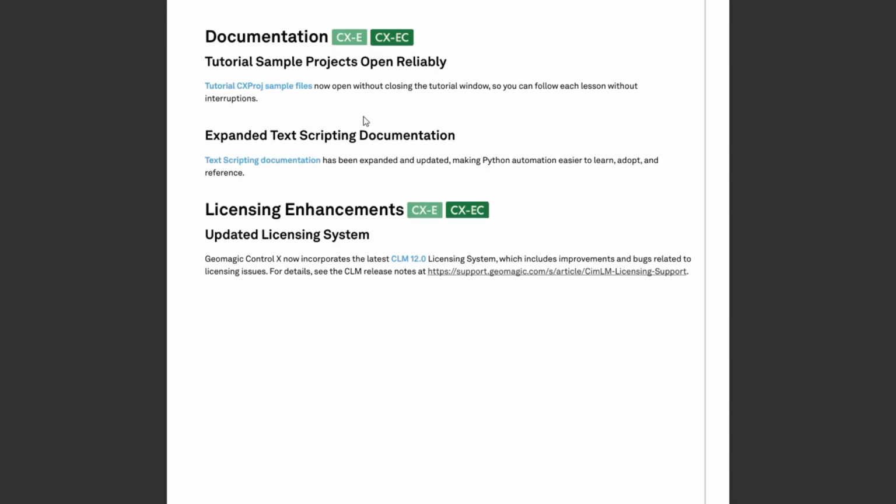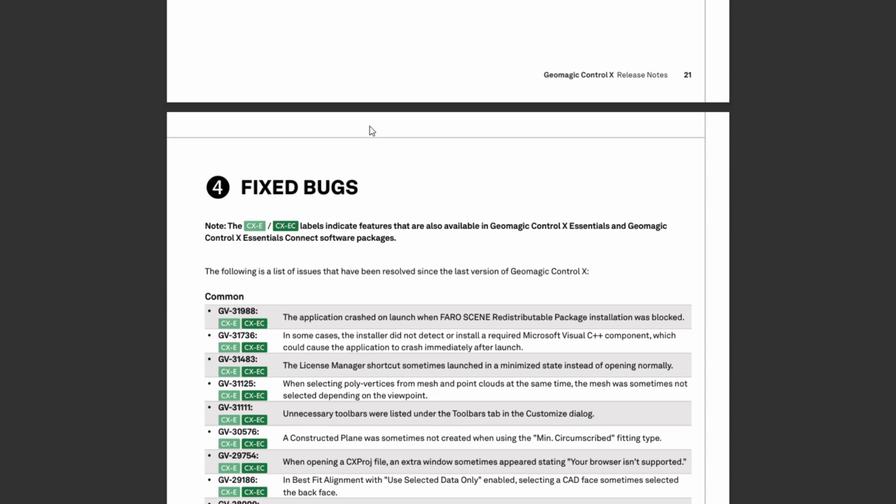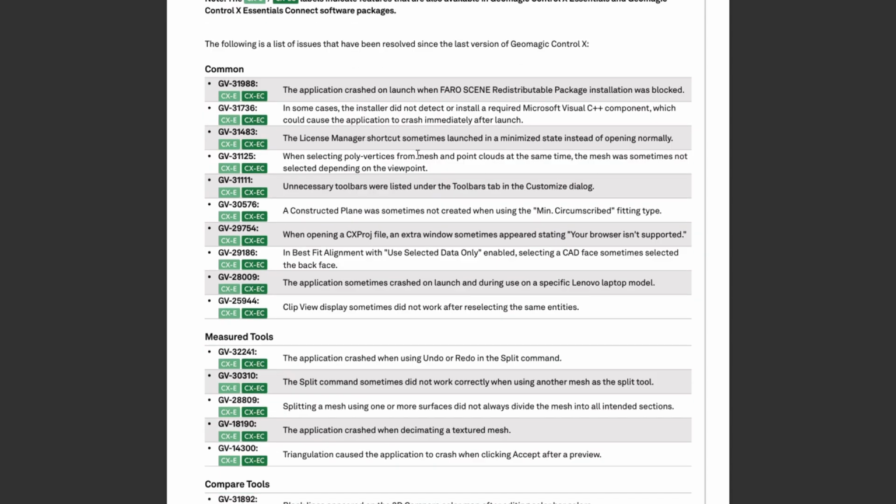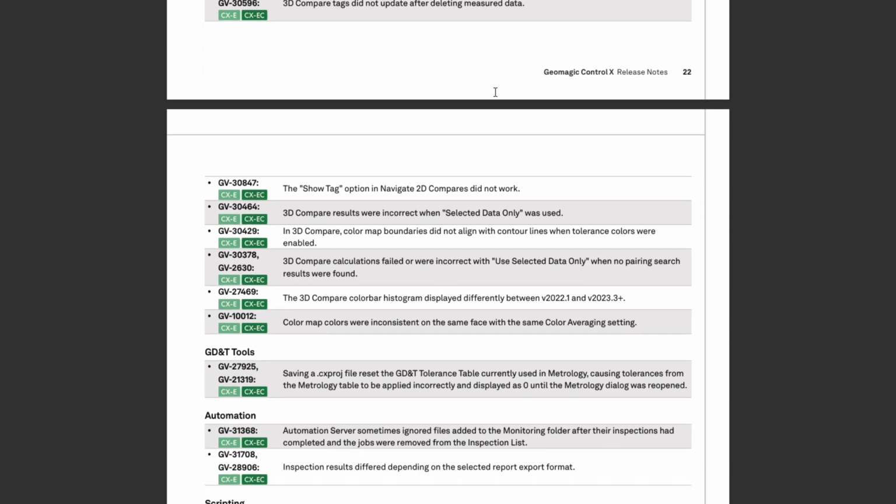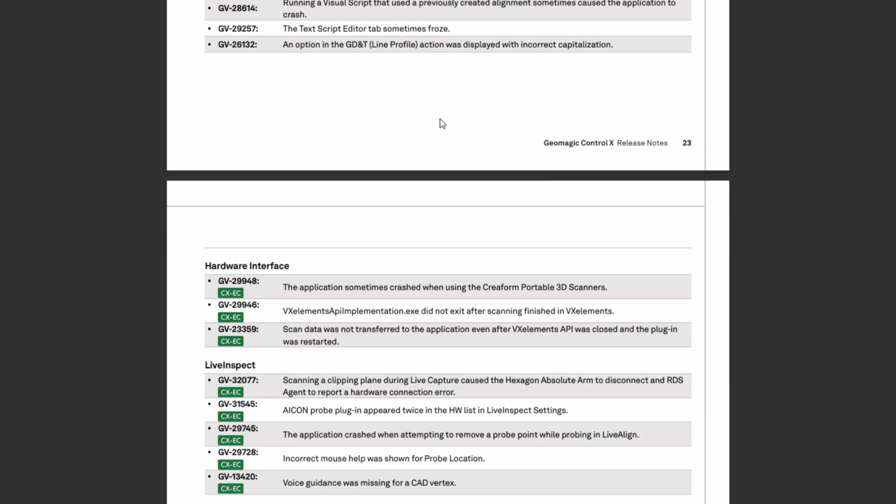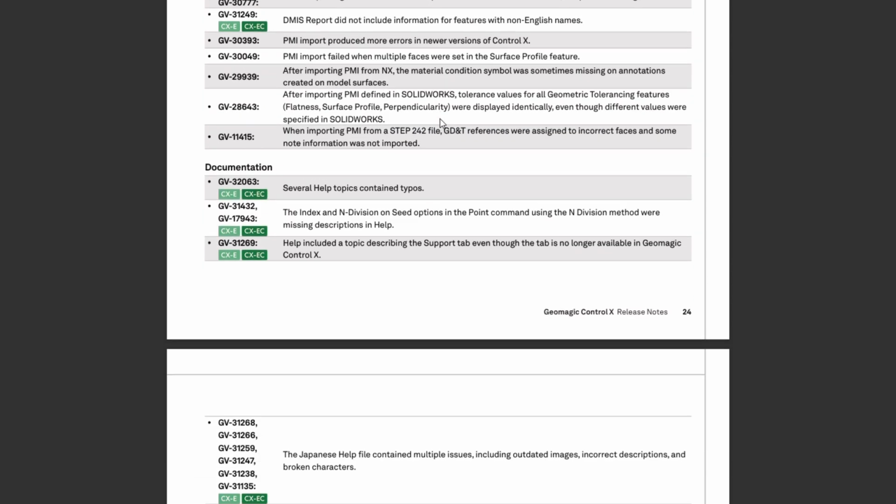We also now have some more documentation, tutorials, and sample projects for Control-X, like different scripting. So yeah, again, useful across the board. And then we have a bunch of bugs. Now I'll scroll through this slowly. I don't have time to cover all of the different bugs that we have solved and fixed, but you can see here we've got bugs for the general measure tools, the compare tools, and the scripting tools as well. Lots of bugs fixed for all of those. Same with the hardware interface, live inspect, report, and so on and so forth. Again, lots and lots of bugs.